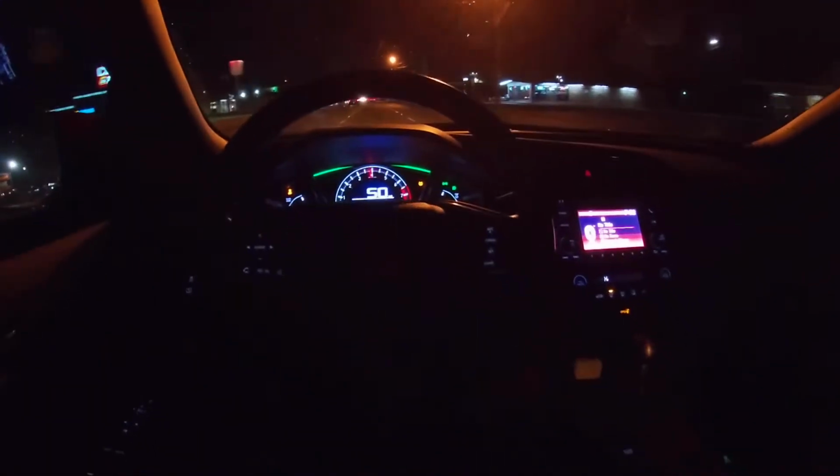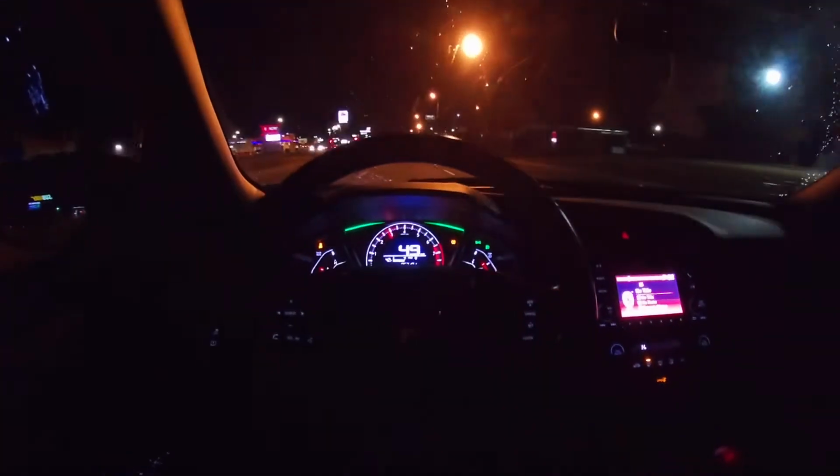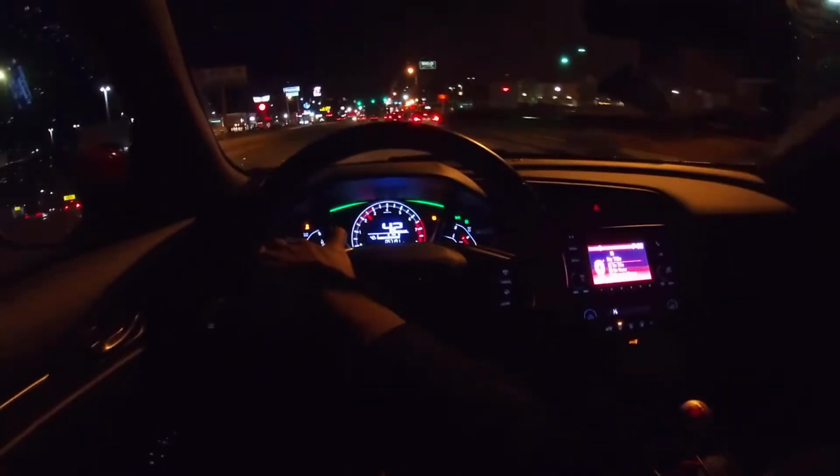Got a little bit of spinning. I should have turned traction control and VSA off, because it'll apply the brakes. Hopefully you can hear the exhaust very well, because like I said, it's turbo, so it kind of muffles the sound out, so it's not as loud as if it were an NA car. Let me set up a little bit.